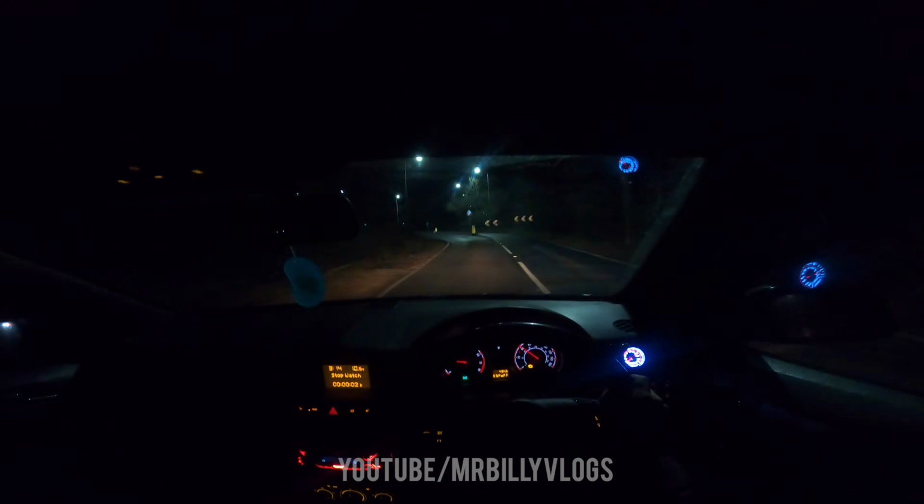This person in front has his high beams on. There we go, mate. Turn them off, please. Can finally see again. Oh my God, I could not see a thing then. That was bad. I don't know if he was taking up the middle of the road. Honestly, does he have his high beams on one light? Because that was bright. Just that one light was very, very bright.